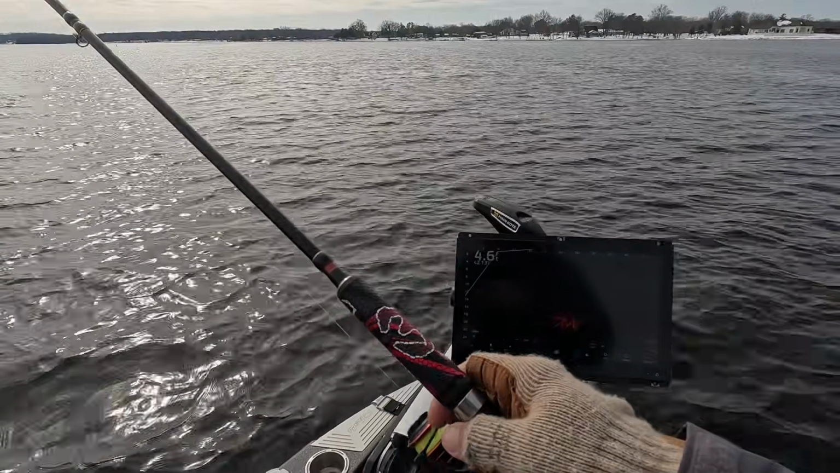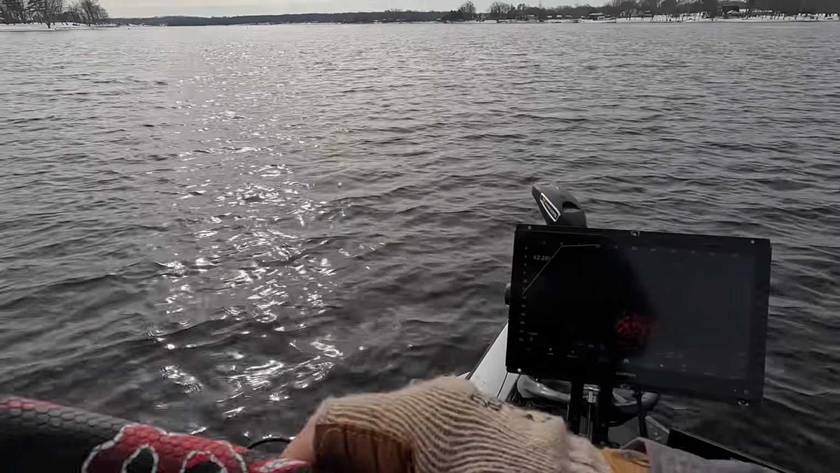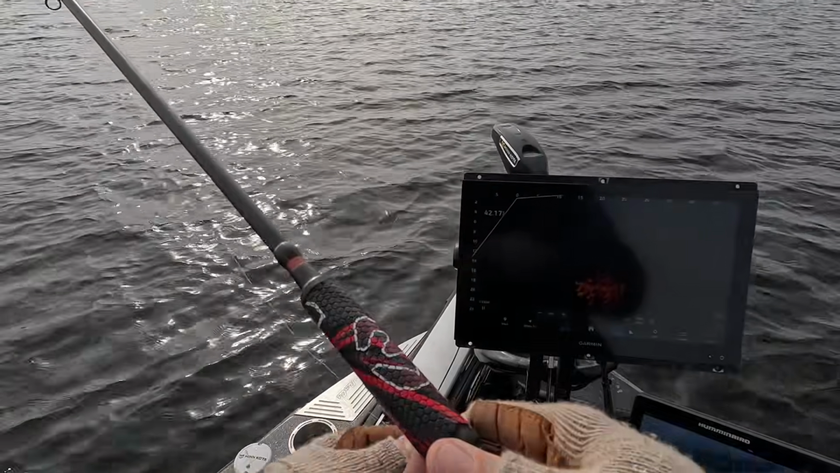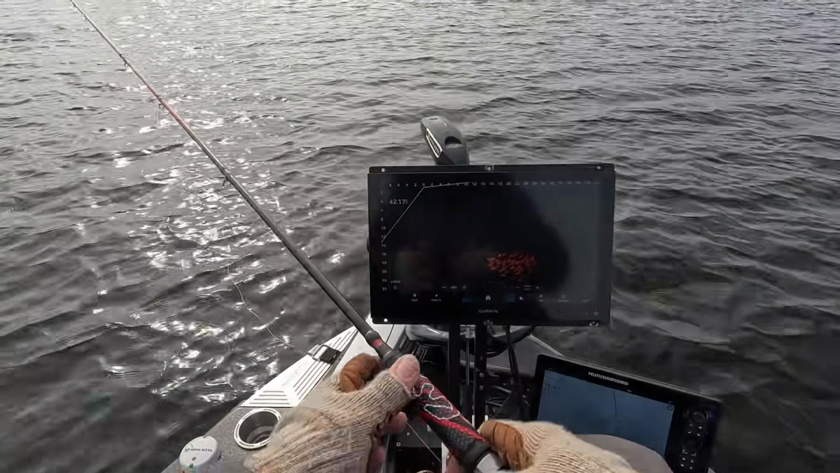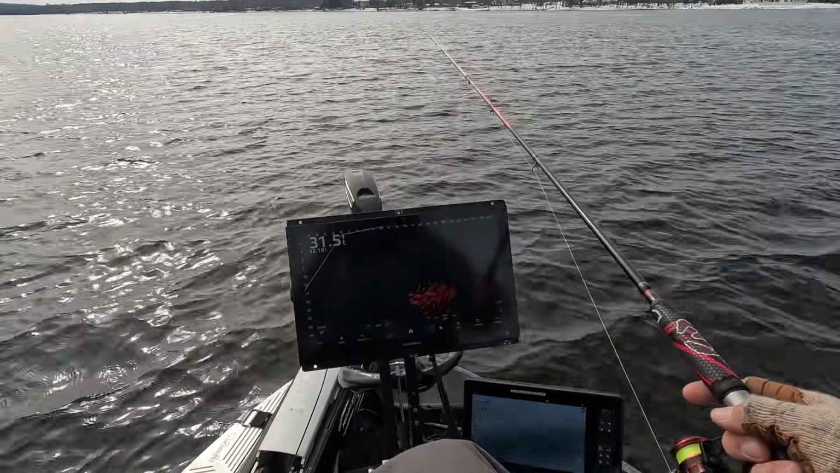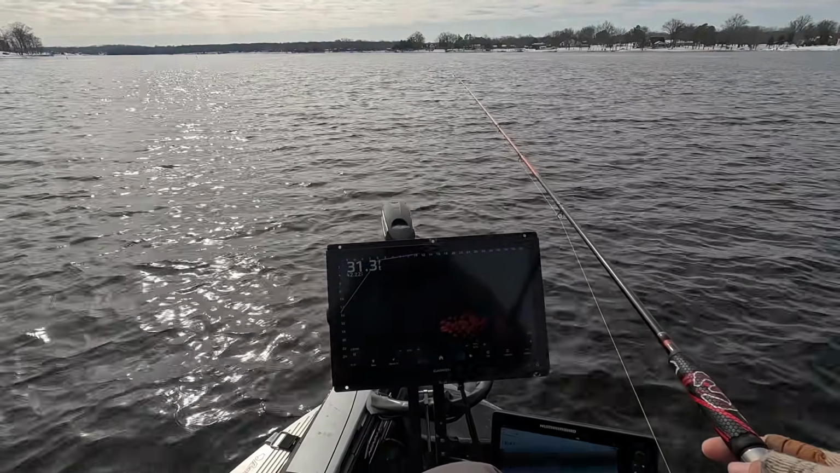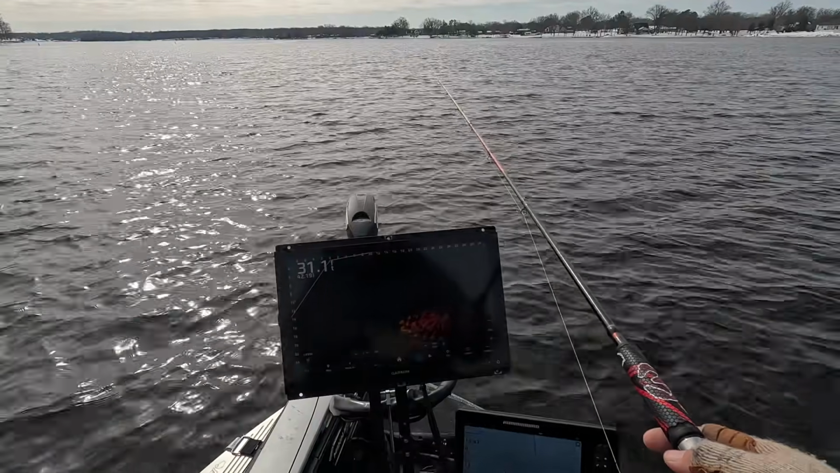It might not be a hair jig bite with that action right there. I'm gonna give it one more shot. They did not react to the stair step on that one. I am coming right in on it. Look at that, guys. It doesn't get any better than that. And these guys are pretty still. Now they're way down there.